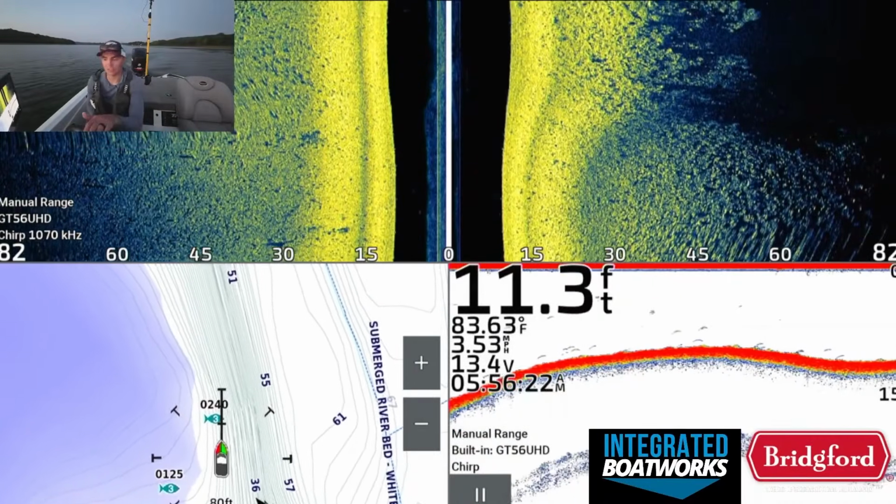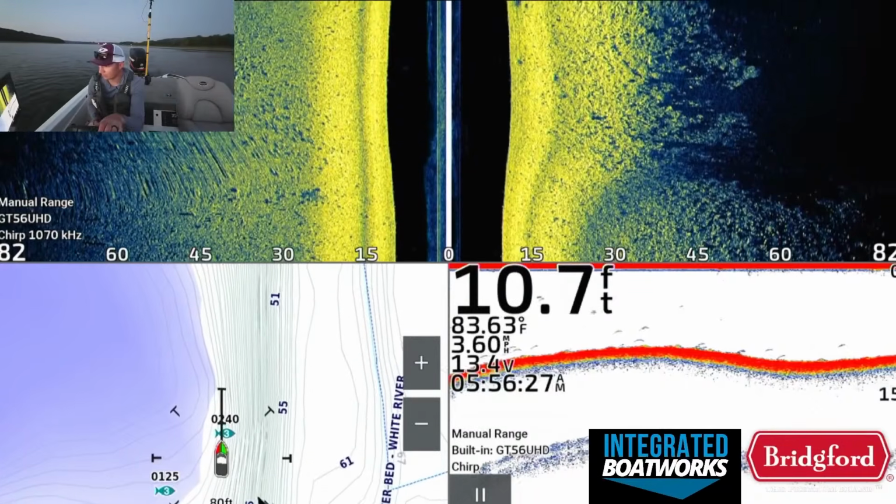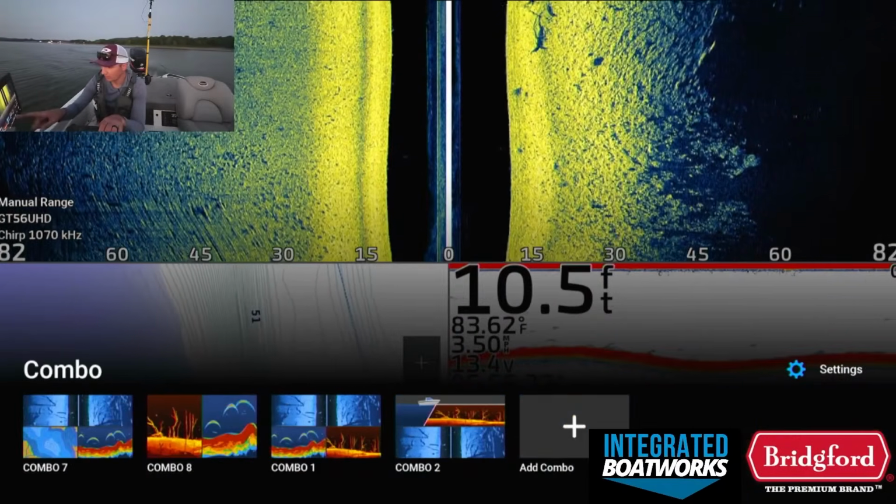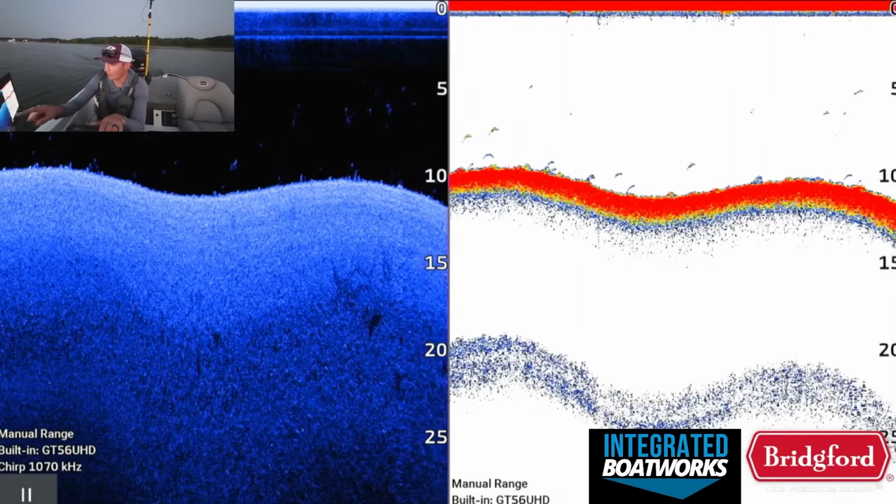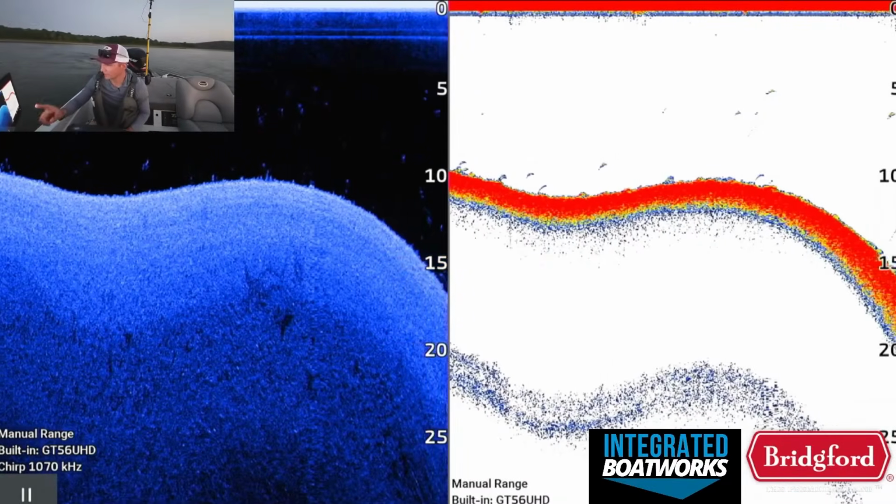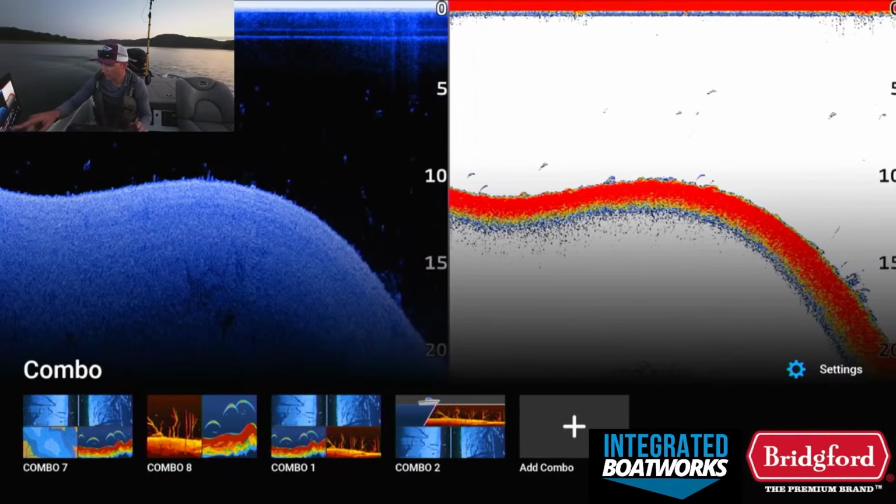I'm gonna regraph this stuff probably just because it was a little bit of a cluster already this morning. But what I'm basically seeing, you can see on my 2D sonar and my combo view here that there are a bunch of fish just spread out across this drop and higher up in the water column, which is pretty typical in the mornings. You can see all these dots on down imaging. You can see a couple of arches on 2D, but nothing crazy.